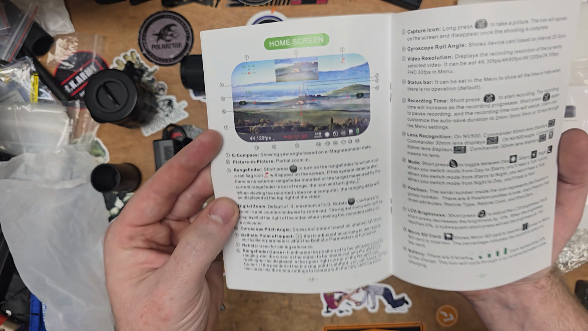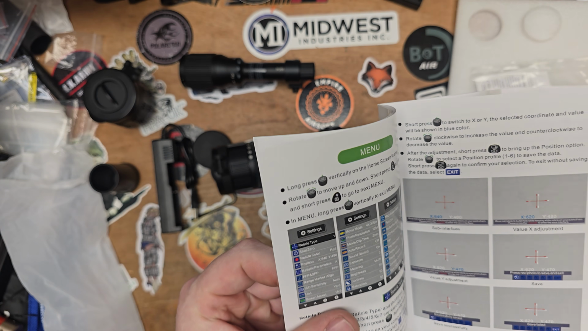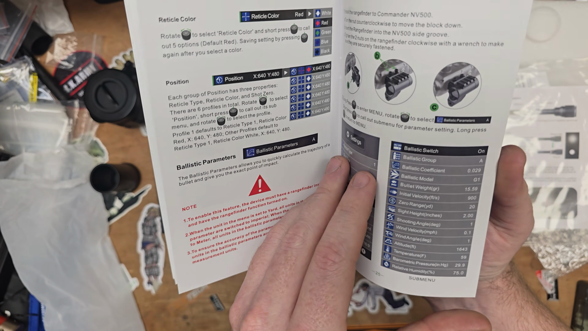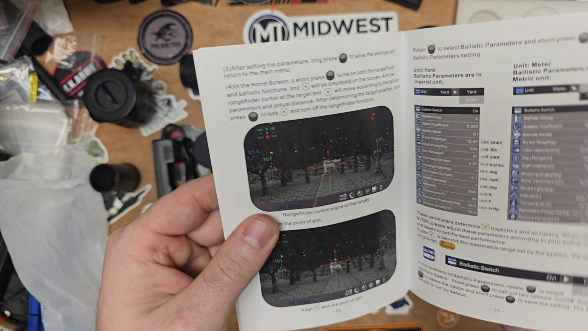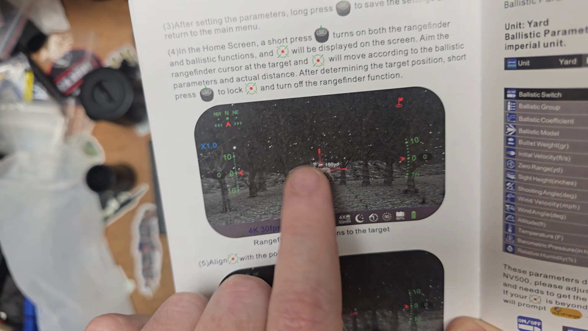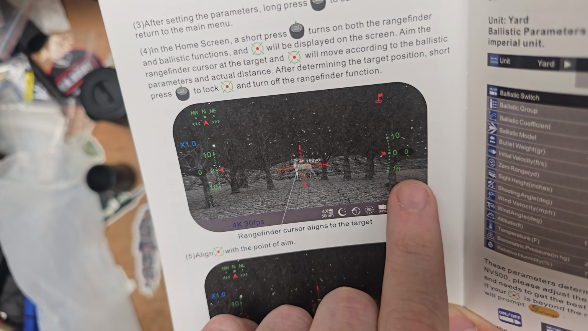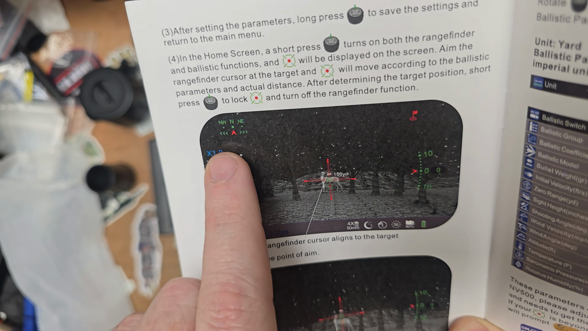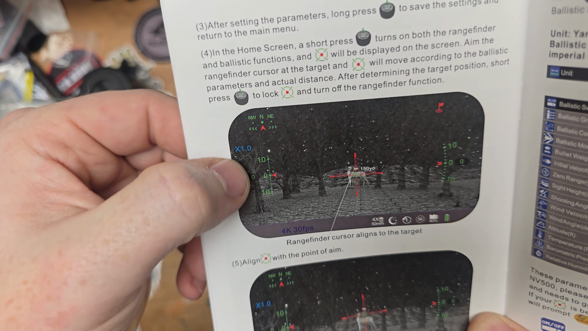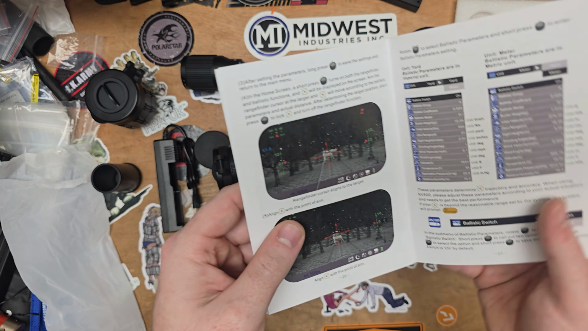In terms of the quality, from what I can see quickly in the editing before this video gets posted, you can see all the zeroing and calibrating it. The compass here is a good example of what I can see. You've got your screen, your reticle, your elevation, the rotation on the scope, and your compass at the top. Then you've got a bar that goes up and down, where you're dialing in the digital zoom of the optic.